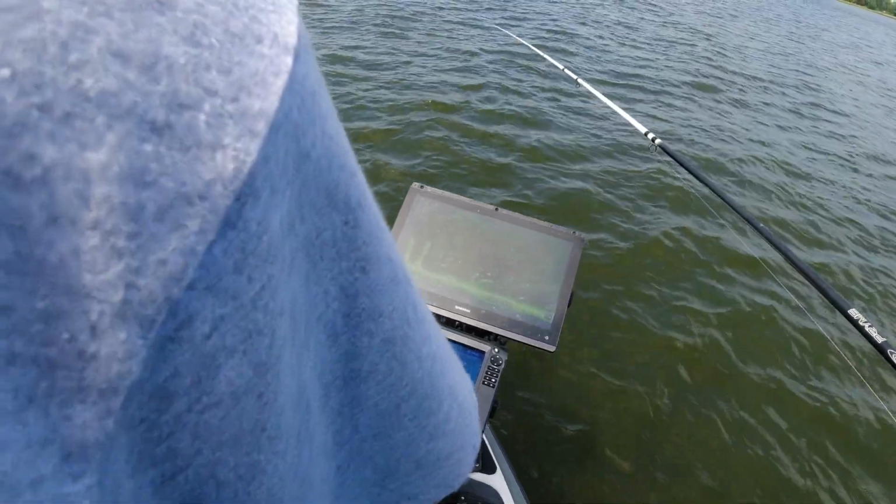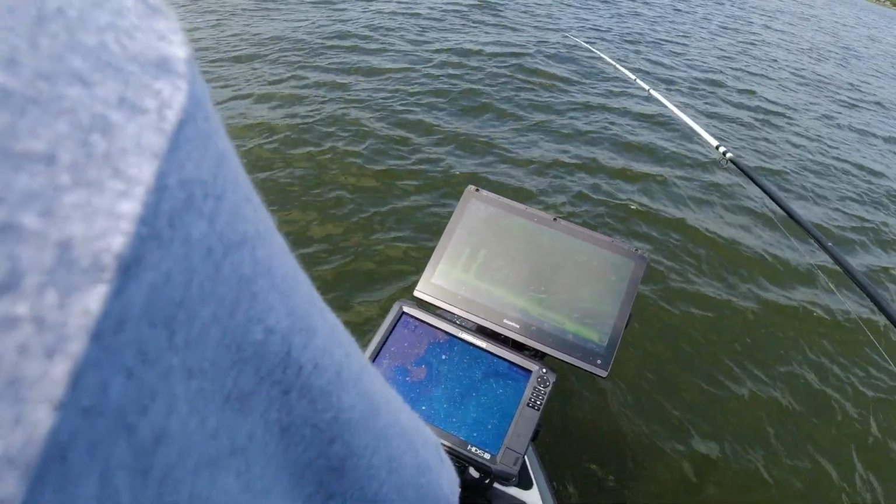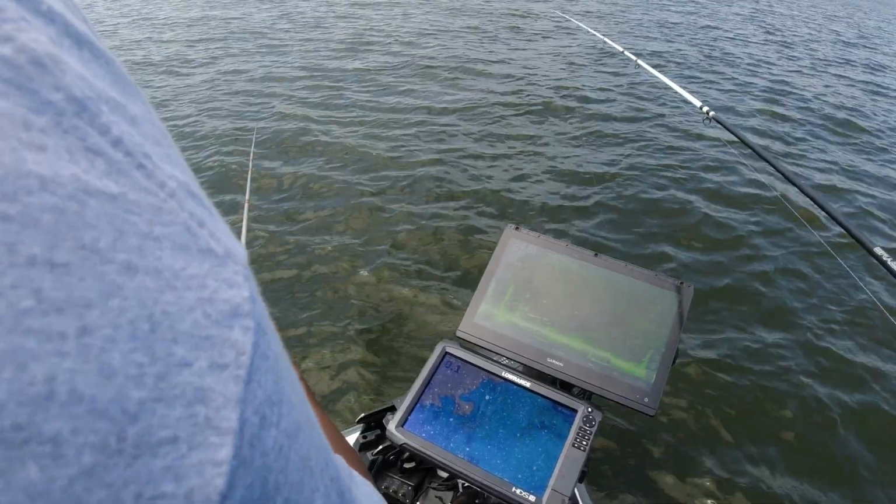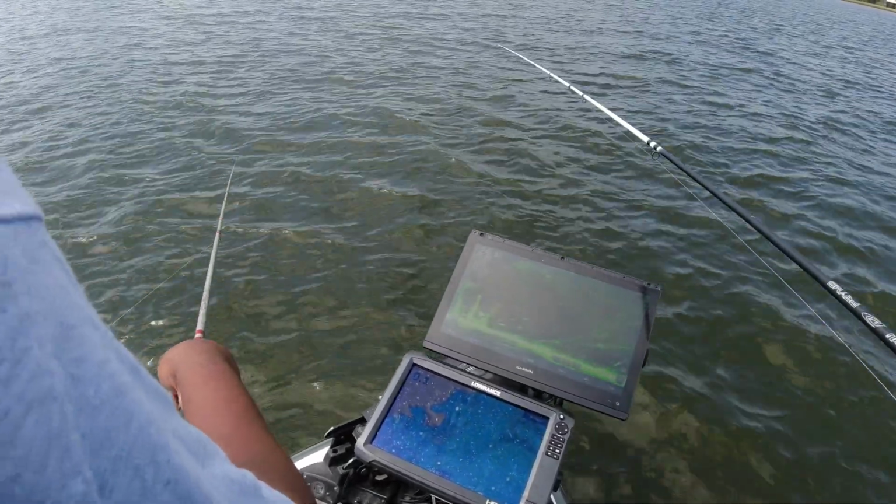Yep, there he goes. He's moving. He's reacting. You still see my bait? Yeah, see it right above it? Oh, yeah. A little bit. Yeah, come up a hair. Jig not bright yet. There it goes, right there. Turning.